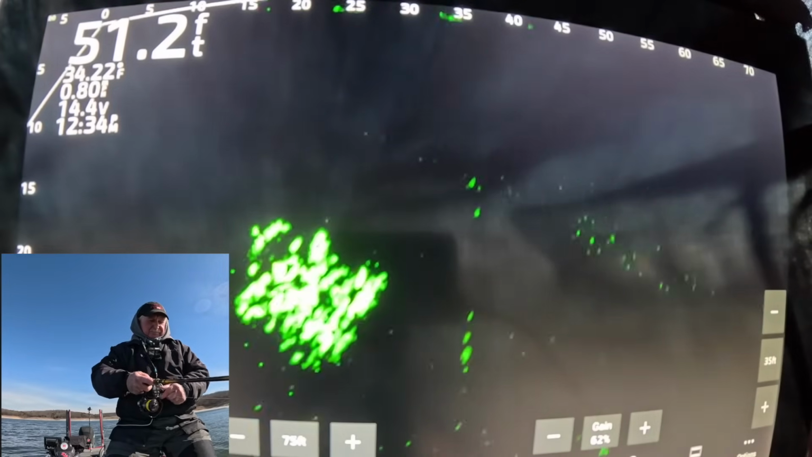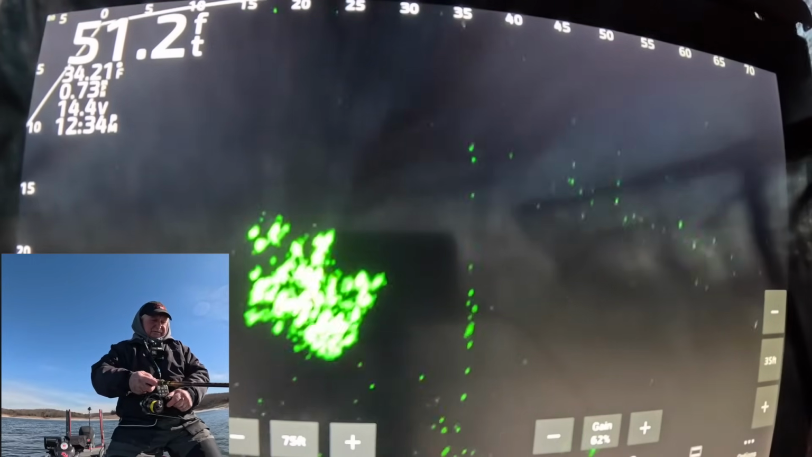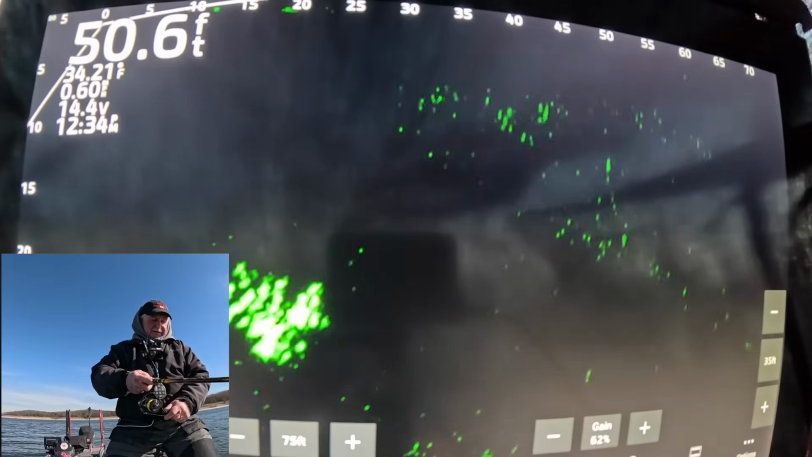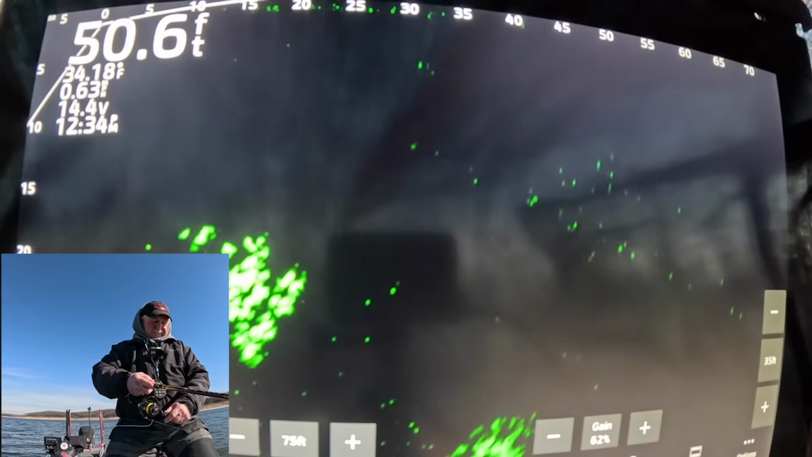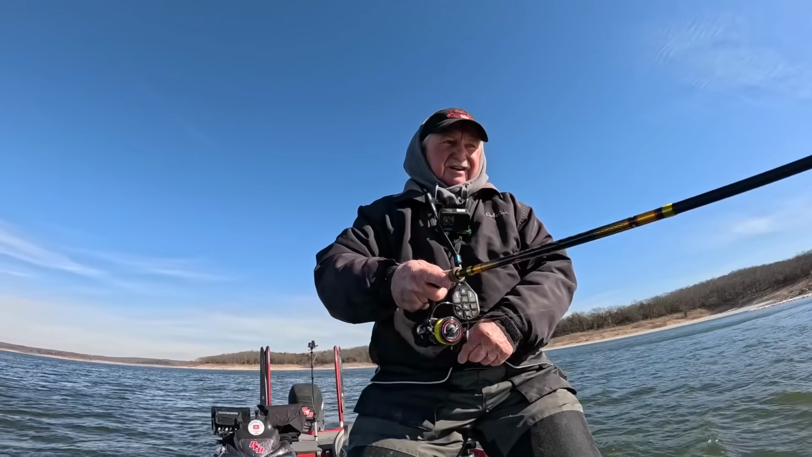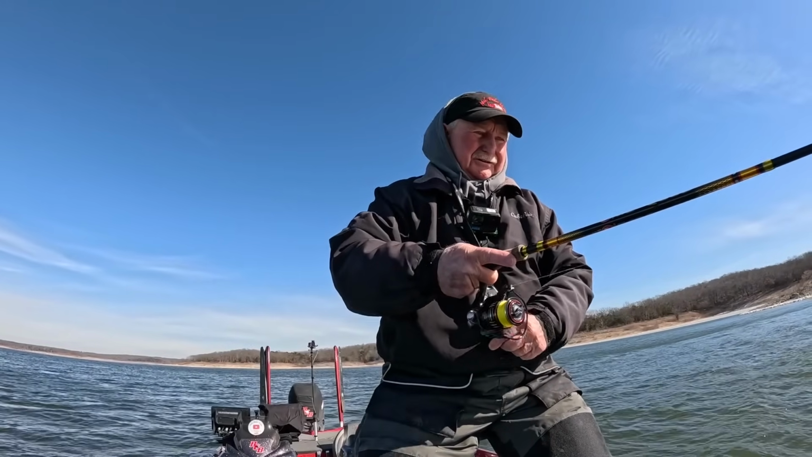Well, that wind's kind of tough. And it's cold. Anybody with any sense wouldn't be out here. But I just can't help it. I love it so much.